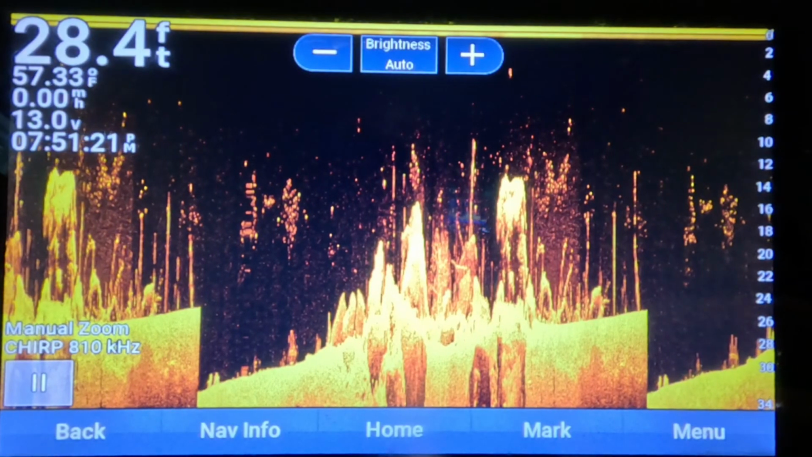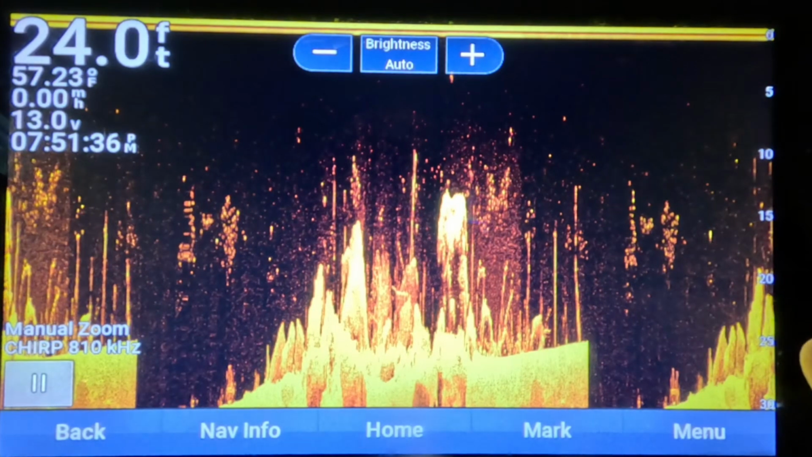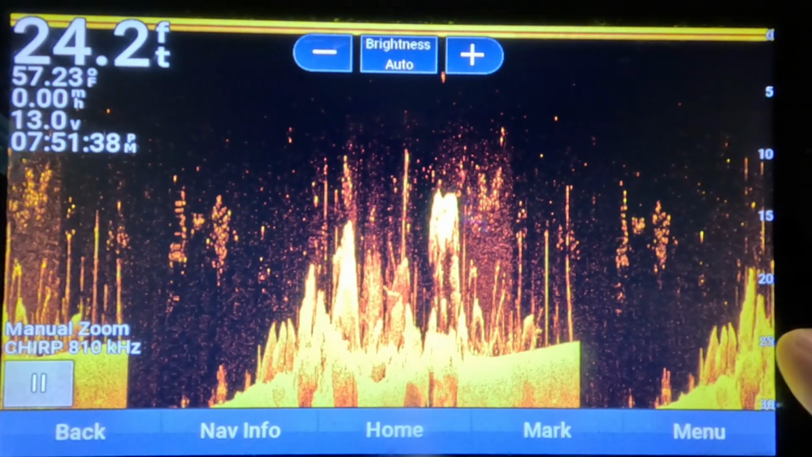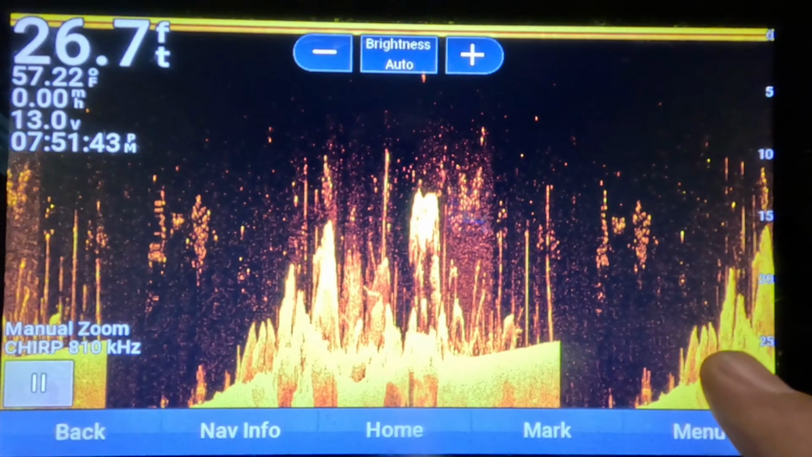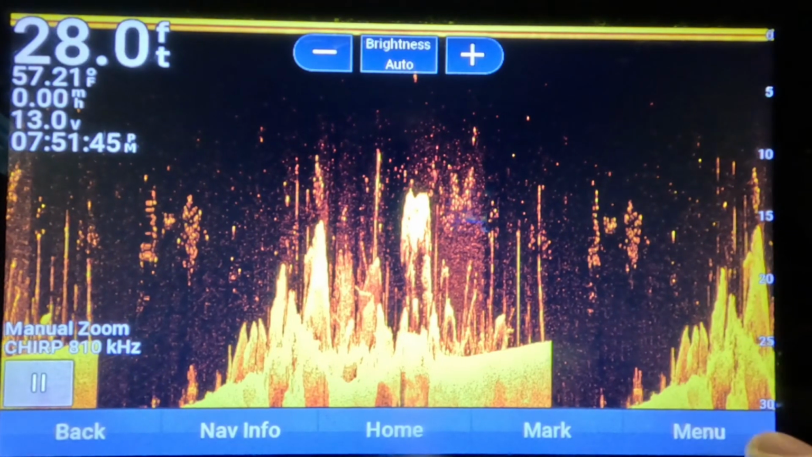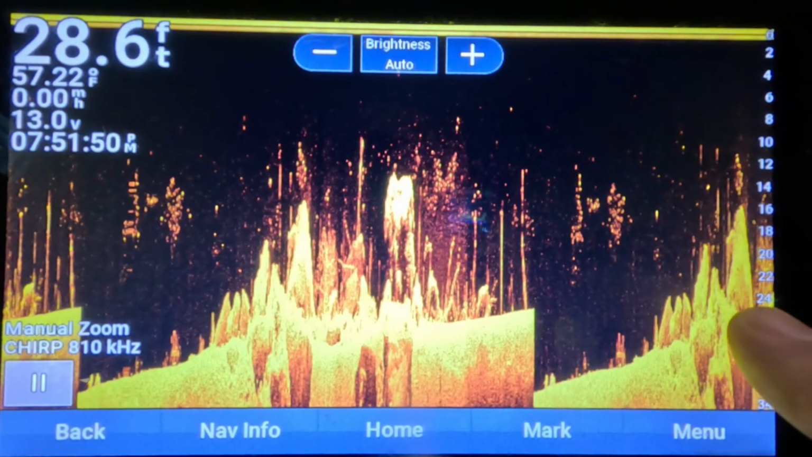So in downscan mode, note that this is the actual current image of what's right below the transducer. As this history moves across to the left, this is old data. So the boat's moving forward or sideways, this is new data.